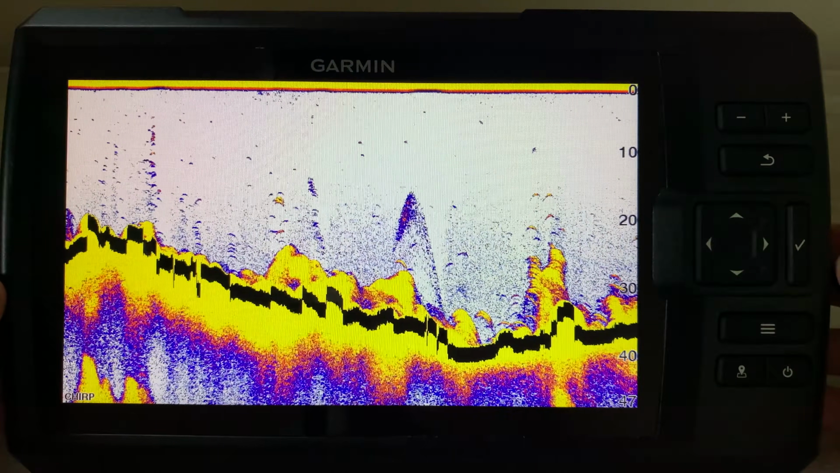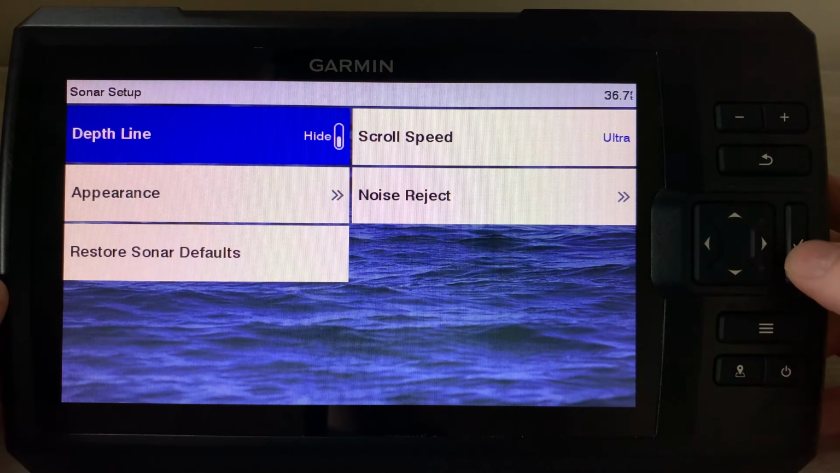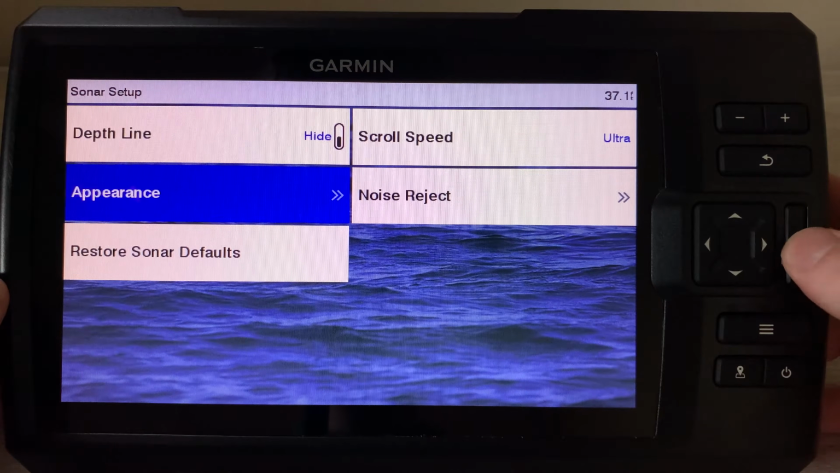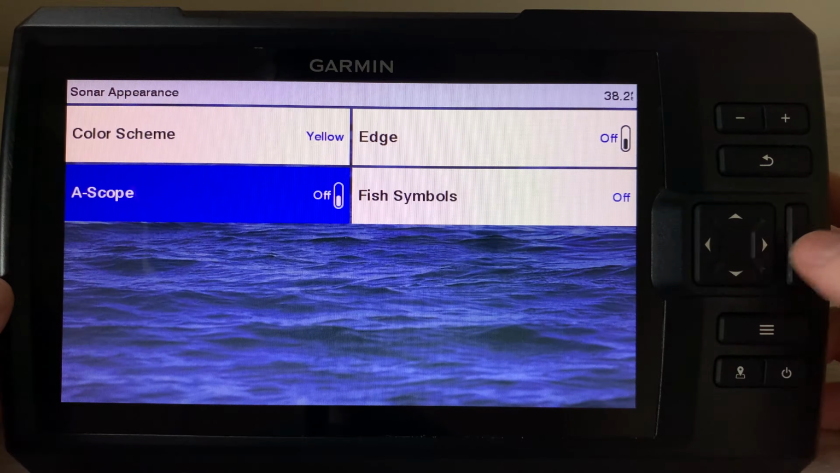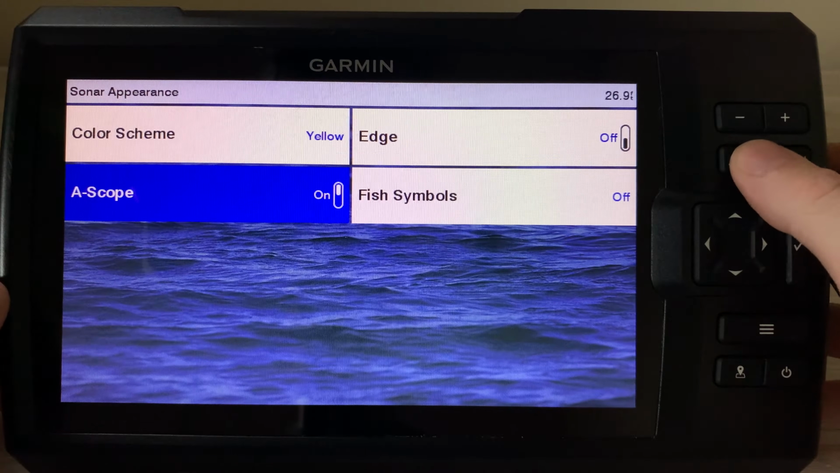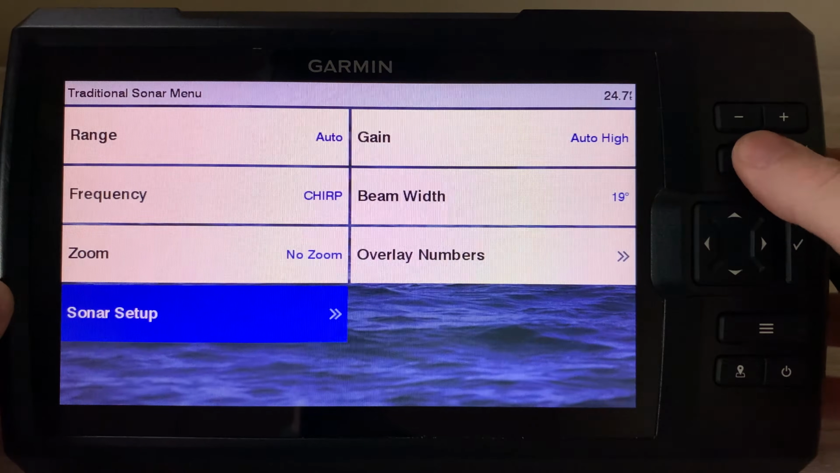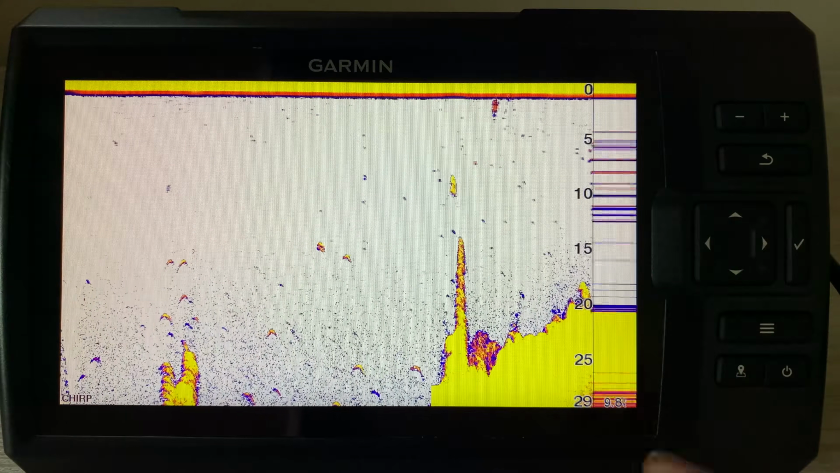Okay, going to kind of show what the bottom should be. That's kind of interesting. Okay, and then we have the A scope. So the A scope is going to be basically a little line on the side of the fish finder that's going to show where you're actually getting hits currently. So if we go back and look at that, that could be useful if you're having a hard time seeing where the fish are. So here's the A scope that we added.